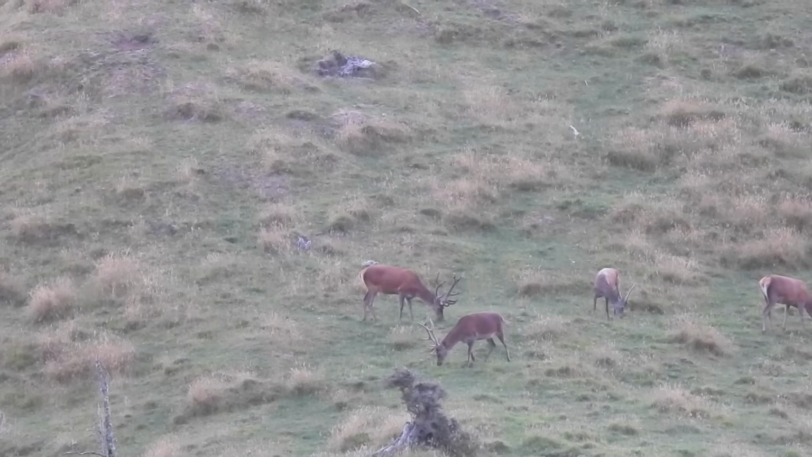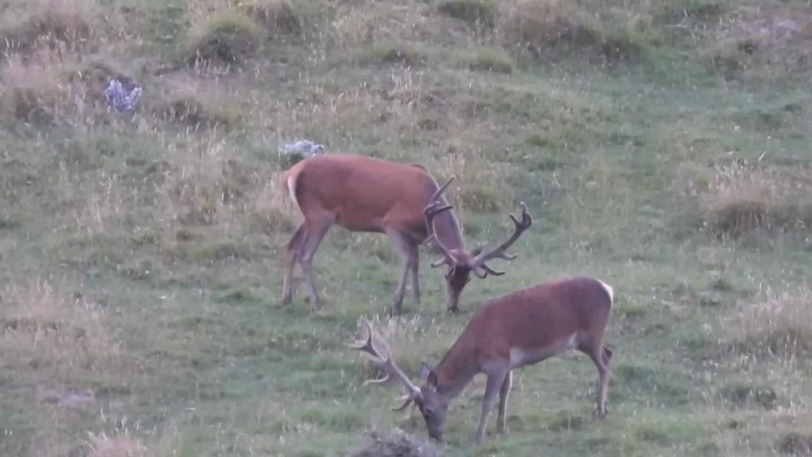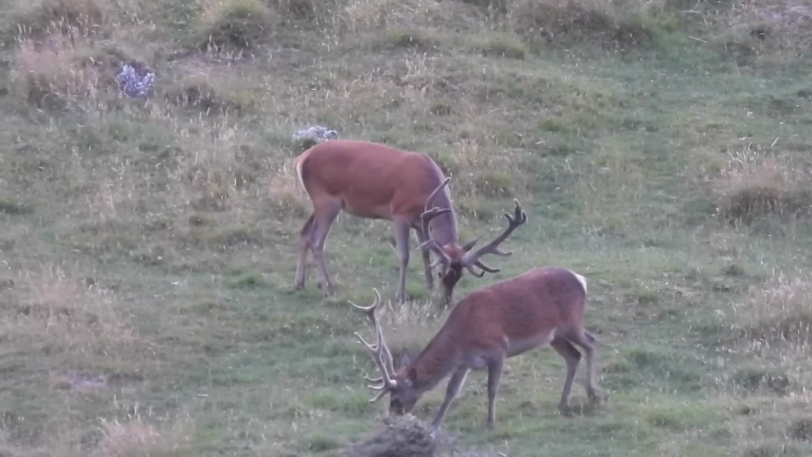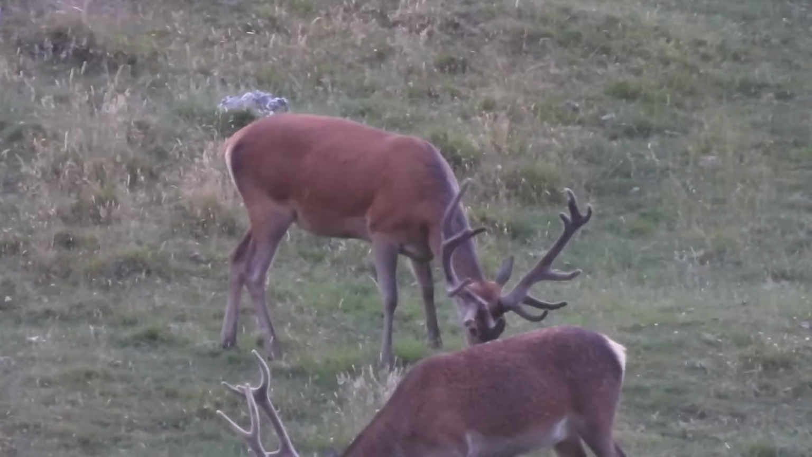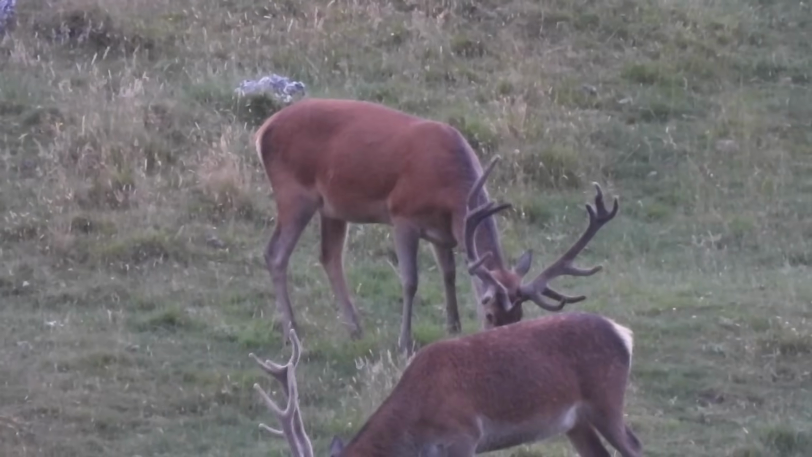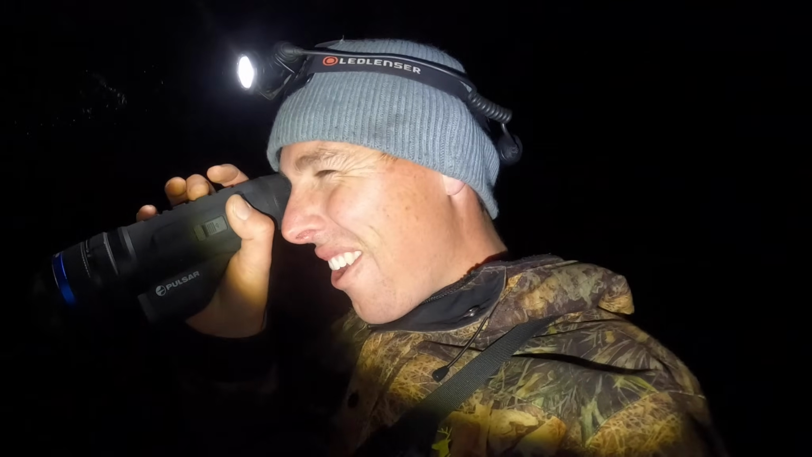This is the big one that we saw in velvet with the funny leg. I can't believe I just shot him. That's out the gate. The boys are not going to believe that. It just shows the big boys come out at night, eh? What the hell? I can't believe that. What the frick?